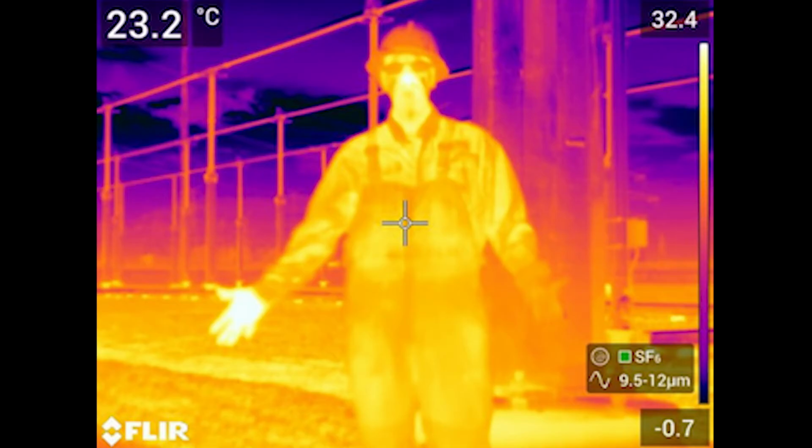Prior to taking infrared imagery, we performed an IR test looking at body temperature, because we can confirm what those temperatures are. On the right-hand side of the screen there is a temperature scale indicating the range from the coldest to the hottest temperatures on the image. And in the top left corner we can see the actual temperature, which is measured at the crosshatch in the middle of my chest, at 23.2 degrees centigrade, and the hottest point is 32.4 degrees centigrade. From this we can confirm that the color palette settings on the camera are correct.